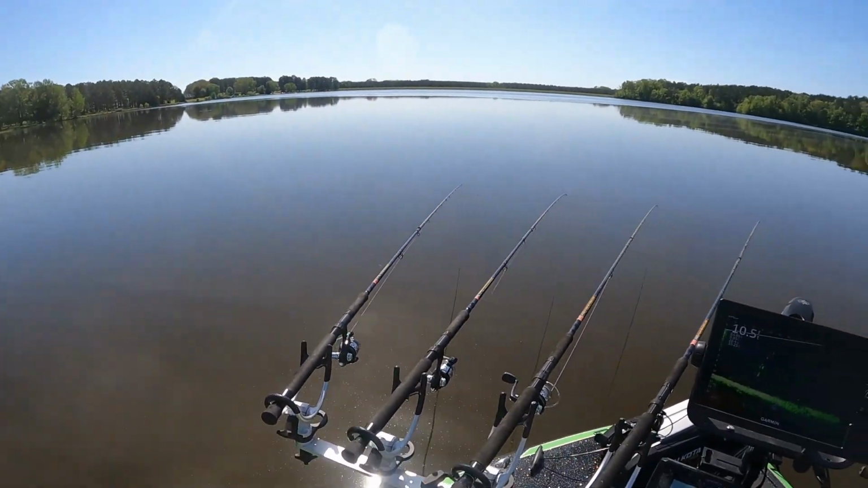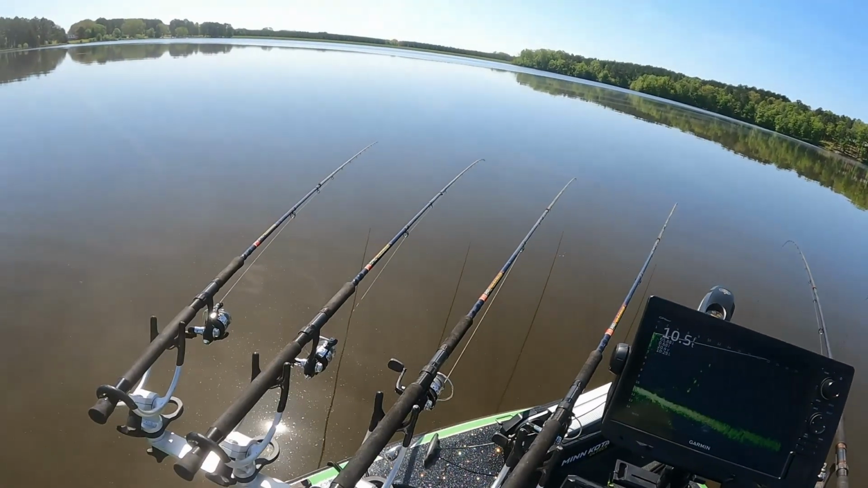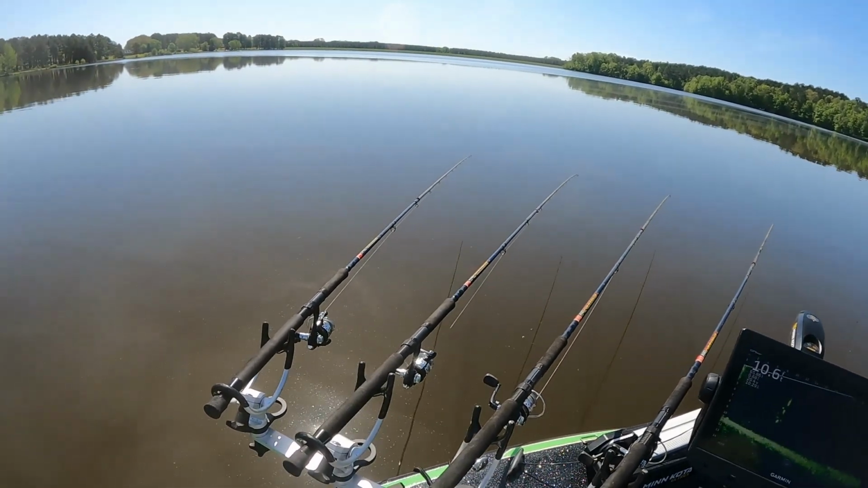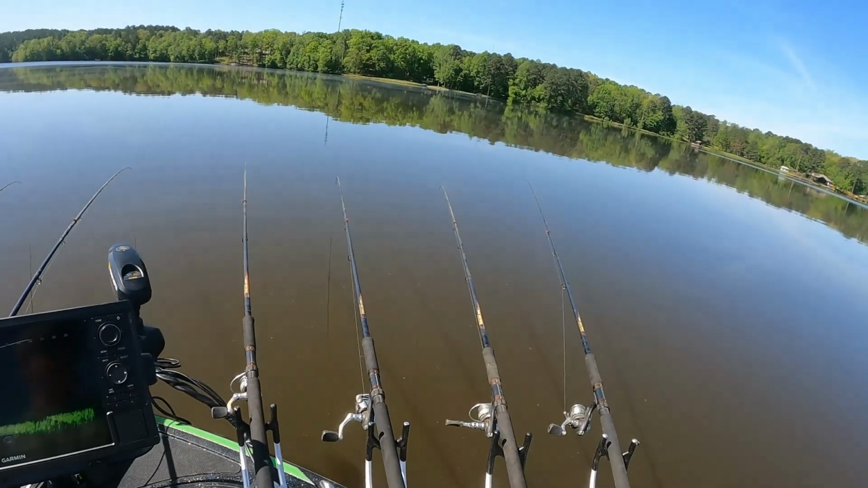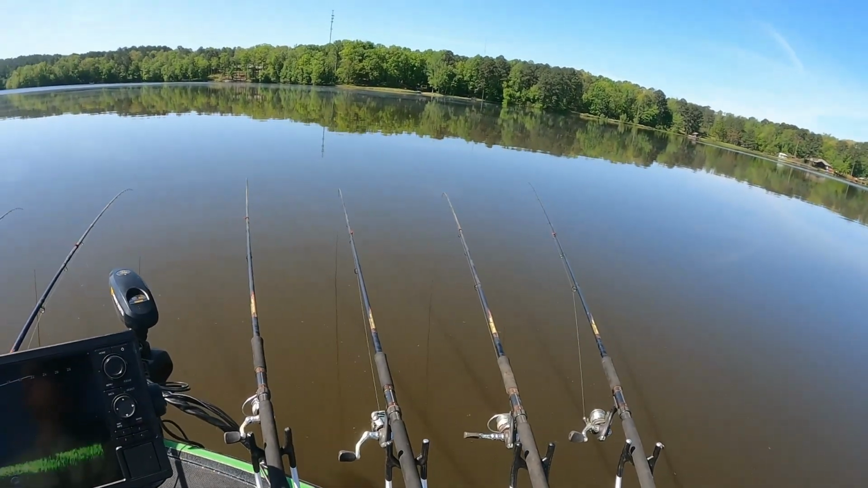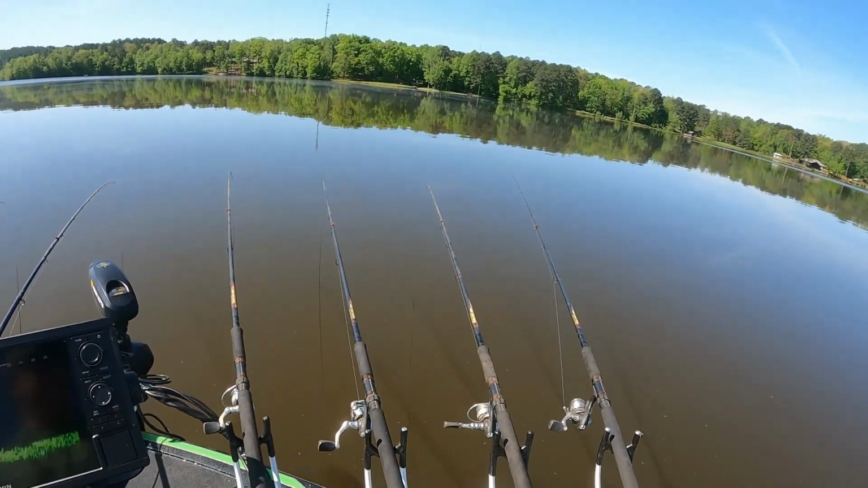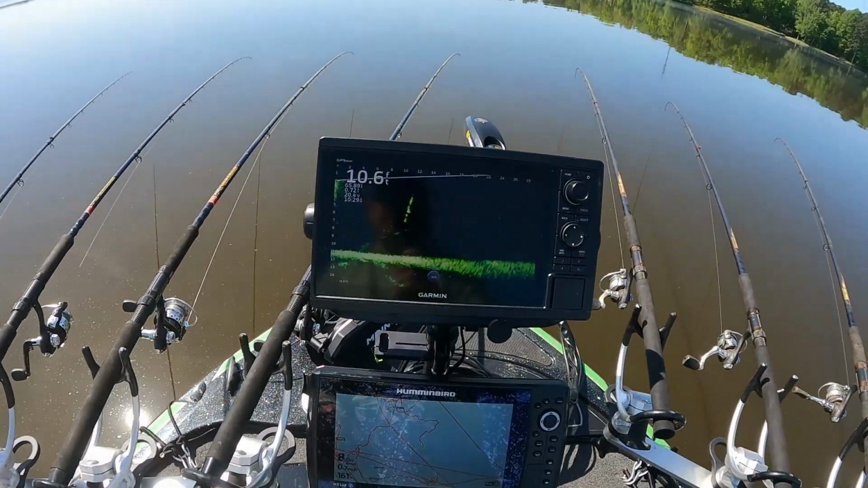We are trolling. I've got all 8 poles out in front of the boat. So we've got 4 B&M power trollers over here, 2 16-foots, 2 14-foots, and on this side we've got 4 B&M PSTs. Same setup, 2 16s and 2 14-foots. Got my live scope set up and I can actually see my bait there.